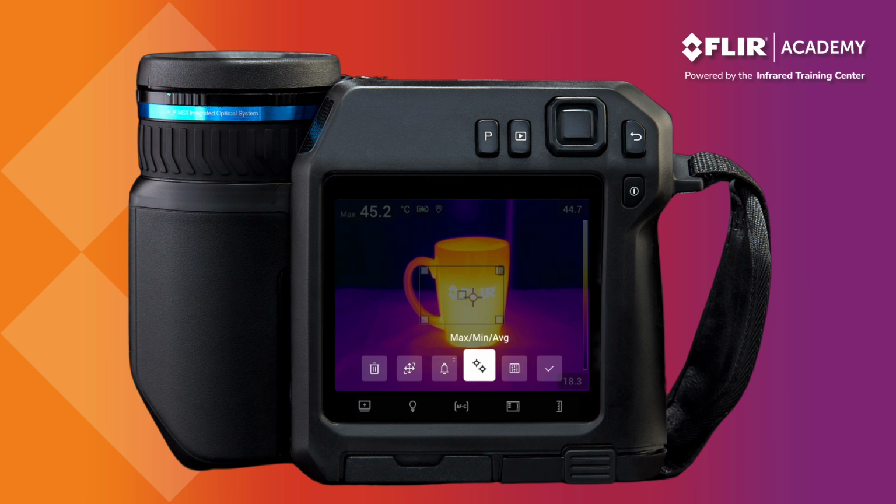The Max, Min, Average option allows you to add or change the spot indicators in the area box. By default, the hotspot area box has a hot temperature indicator. Highlighting minimum and selecting it by either touching the option on the screen or pressing the navigation pad will turn on a cold spot indicator. There's also an option for average temperature, which provides the overall average temperature inside this area box.